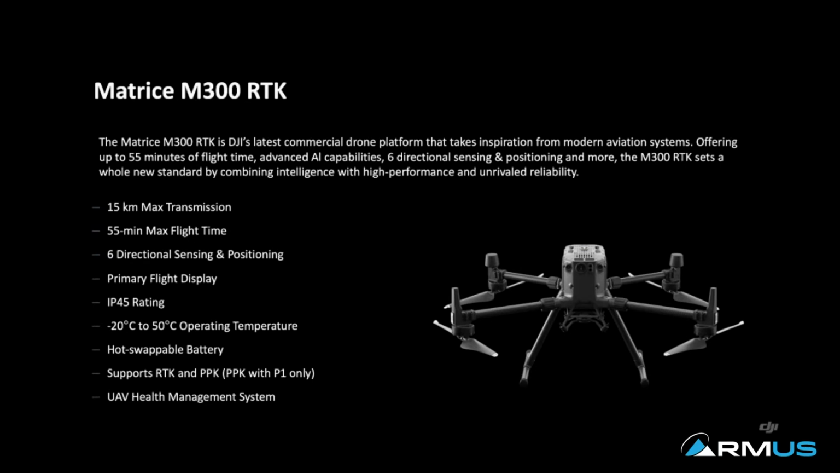It's capable of doing over 50 minutes of maximum flight time, which is great. 15 kilometers of maximum transmission, full HD. It is just reliable and it is just strong, and it is IP rated as well. 6 directional sensing positioning, and most importantly, supports RTK and PPK for precise surveying application work.